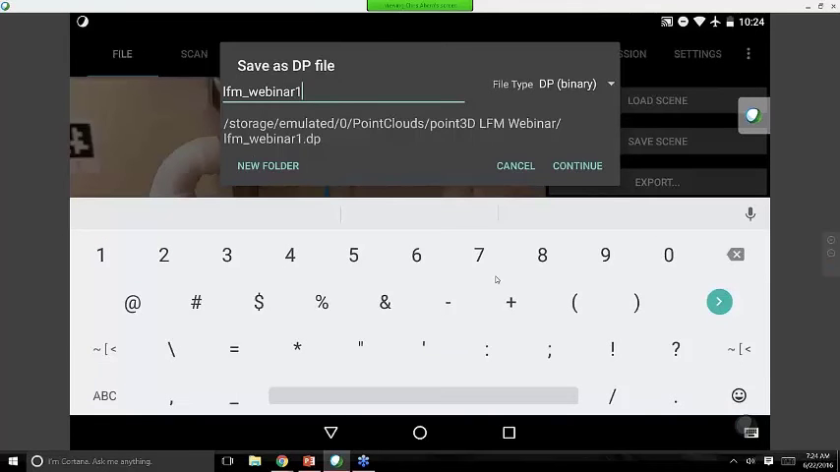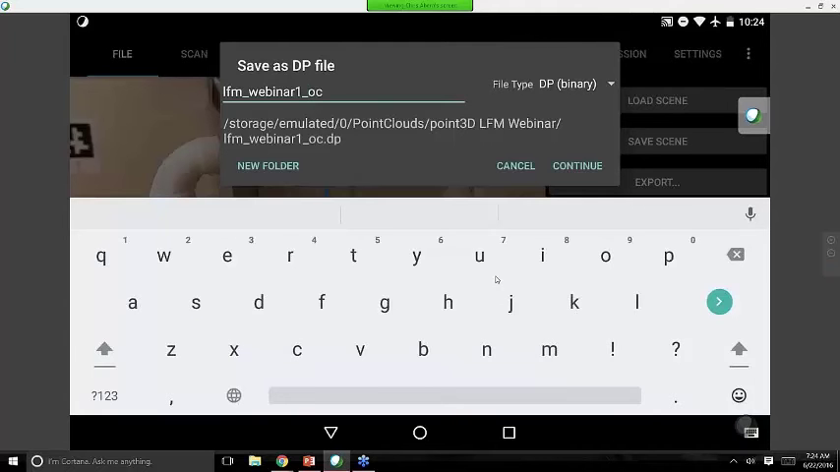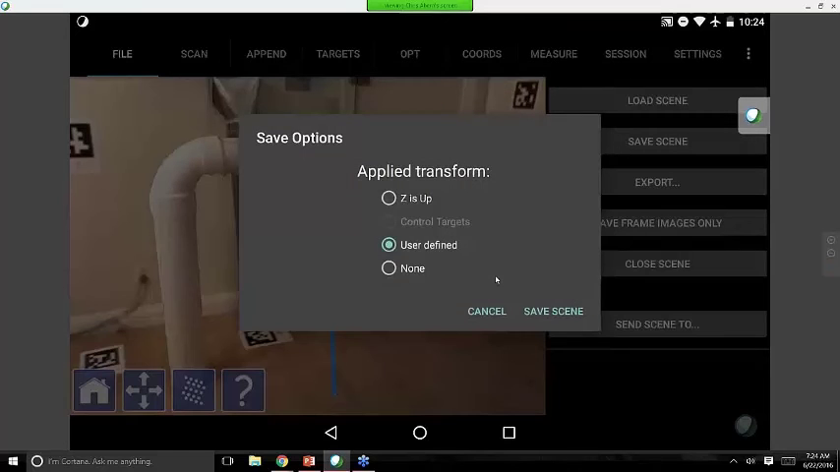I will save it as LFM Webinar 1, and I tend to put an OC at the end to tell myself I've optimized and set the coordinates in the data. I'm going to use my user-defined coordinate system as opposed to any other options here, since I did just set that, and hit Save Scene.